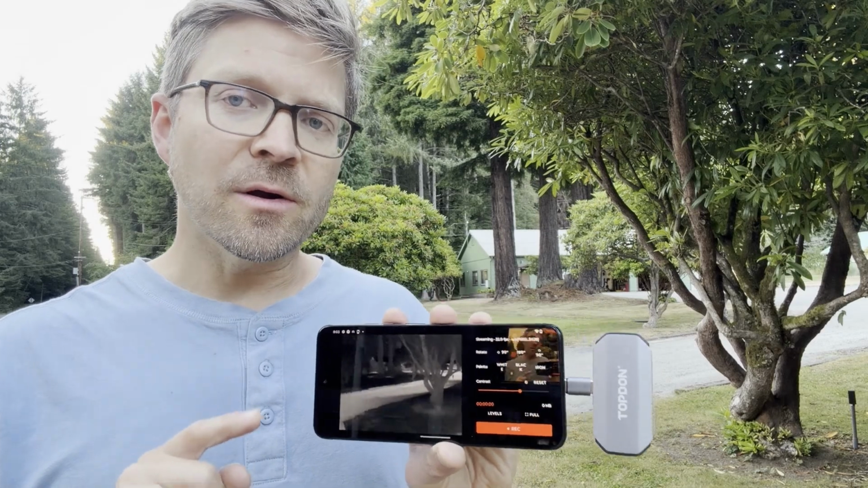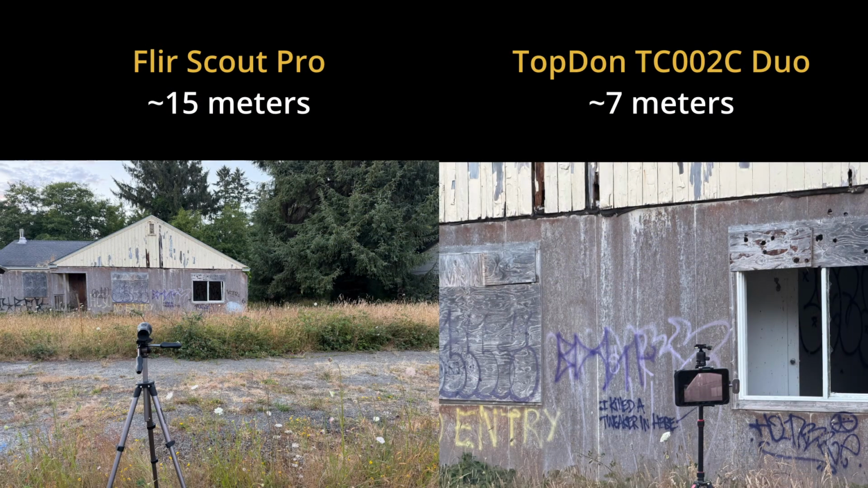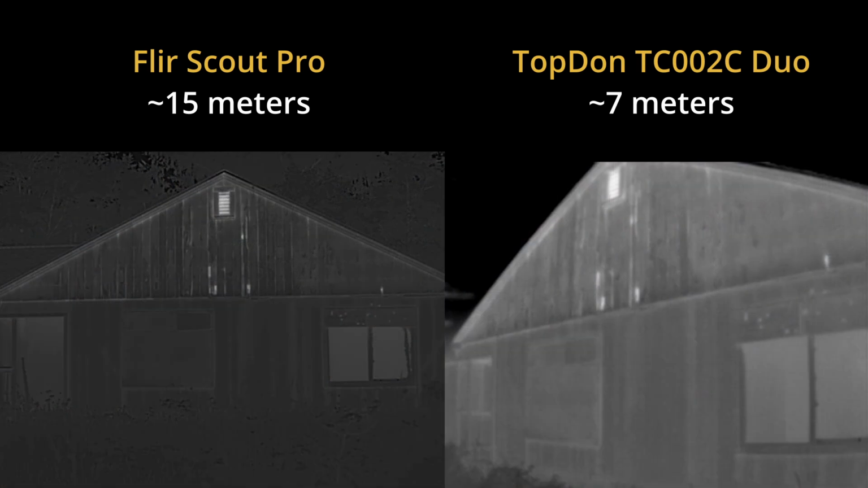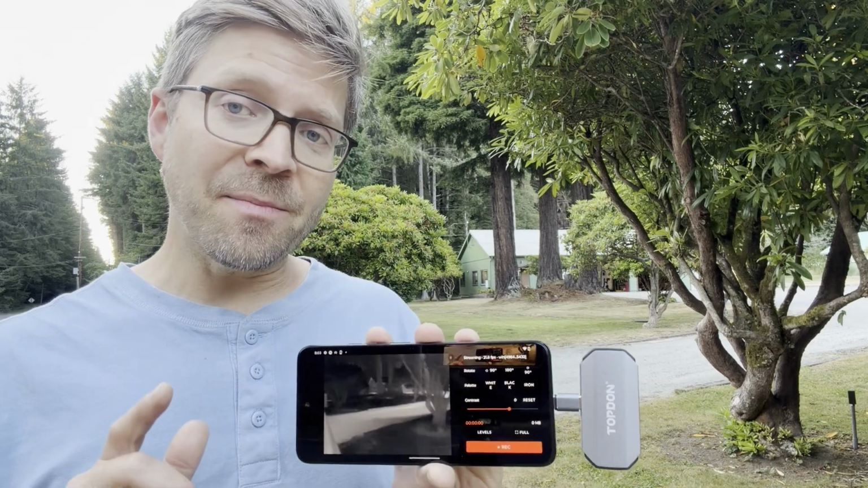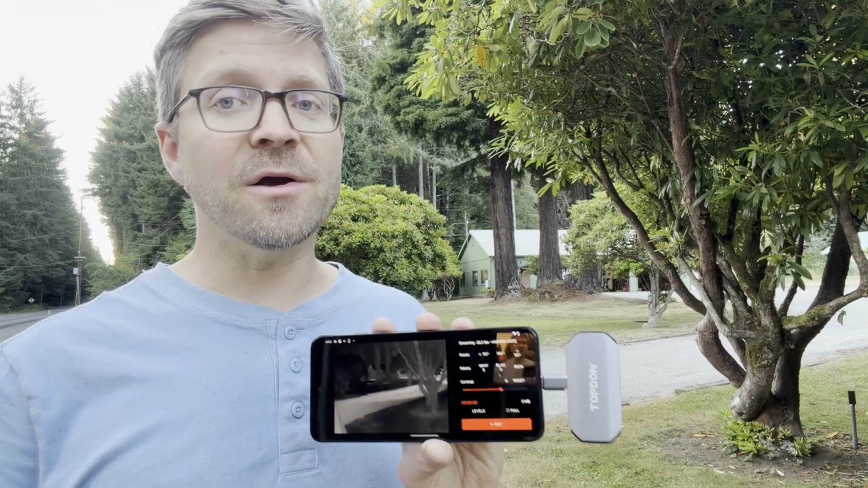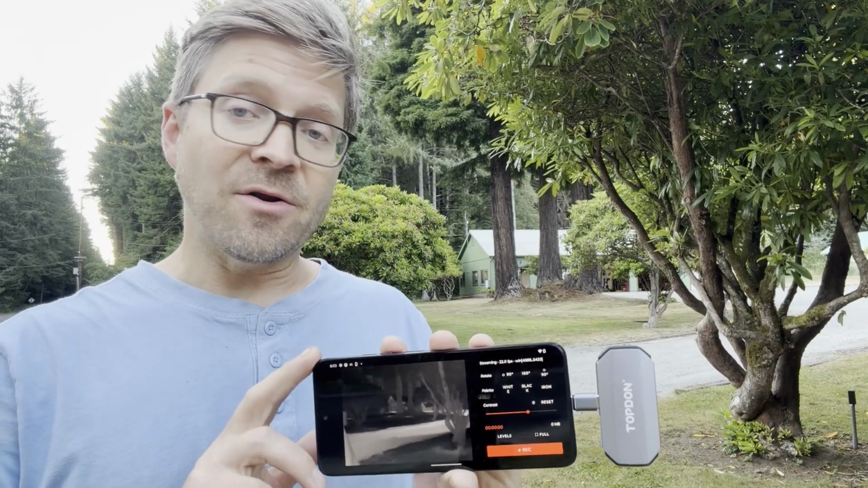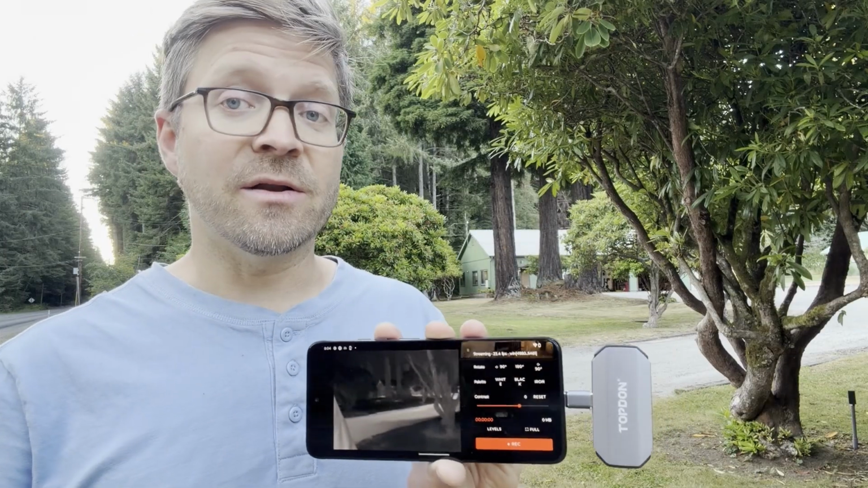So with the lower resolution of this device, that does mean you're not going to be able to detect bats as far away, and also the amount of detail in the detections is not going to be as high compared to devices with higher native resolution. Now, that may not be a problem if you know where the bats are and you're within reasonable proximity to the bats, and also if you are not trying to differentiate them based on the images.